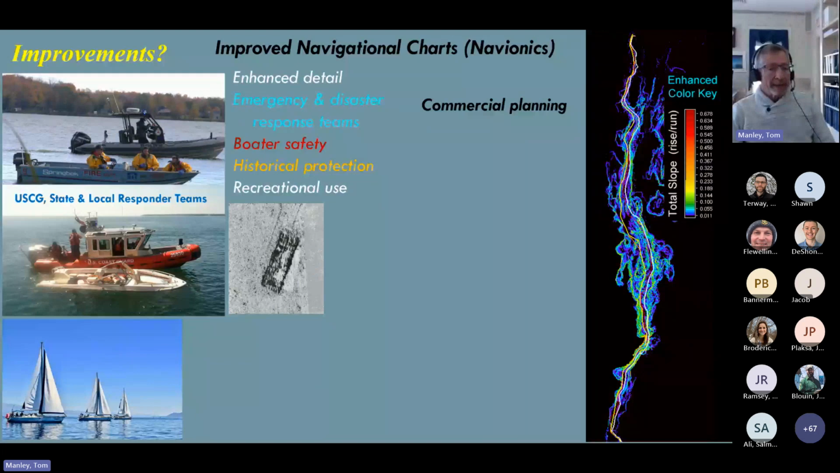One company utilized this data to map out preferred pathways for an underwater power line from Canada to New York City.